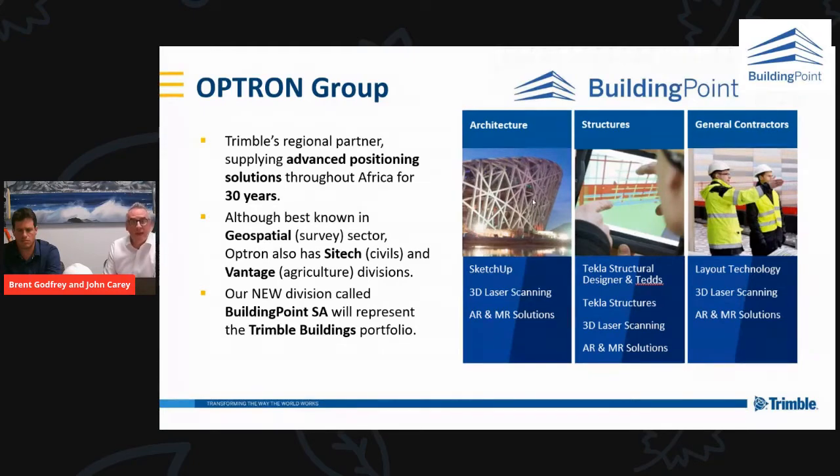We represent the Tekla range of packages: Tekla Structural Designer and TEDS for structural engineering building design, and Tekla Structures, a 3D BIM model tool for constructible models, and various layout technology, hardware and software for contractors. And there are some common tools that across the board help all of those different stakeholders, namely augmented reality, mixed reality, and the 3D laser scanning, which Brent is going to focus on today.